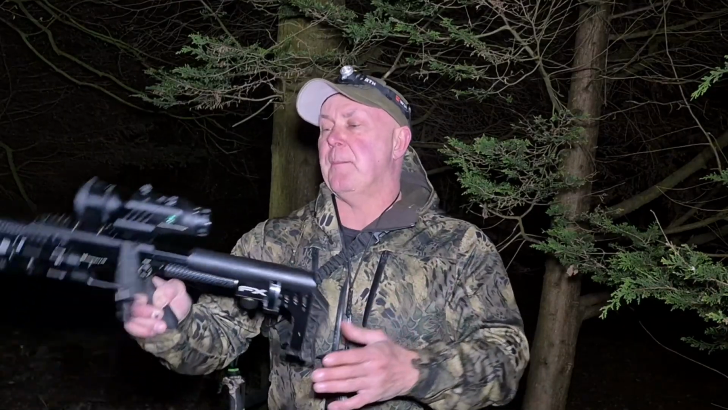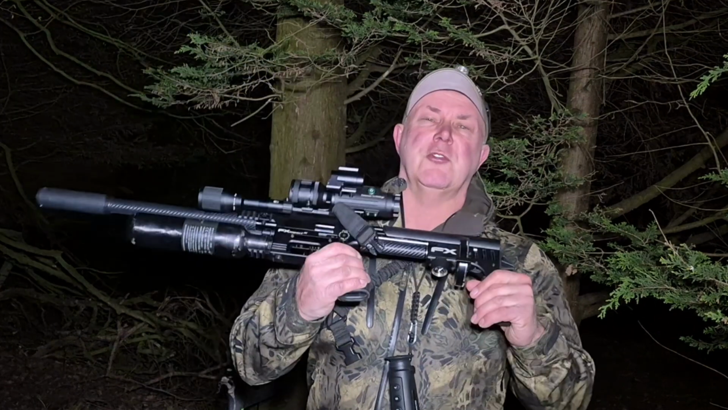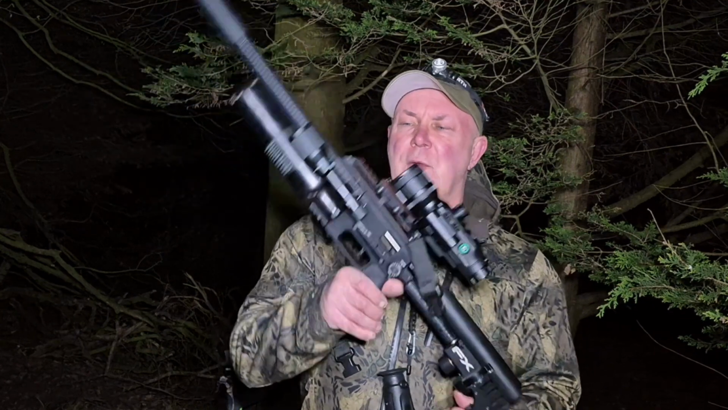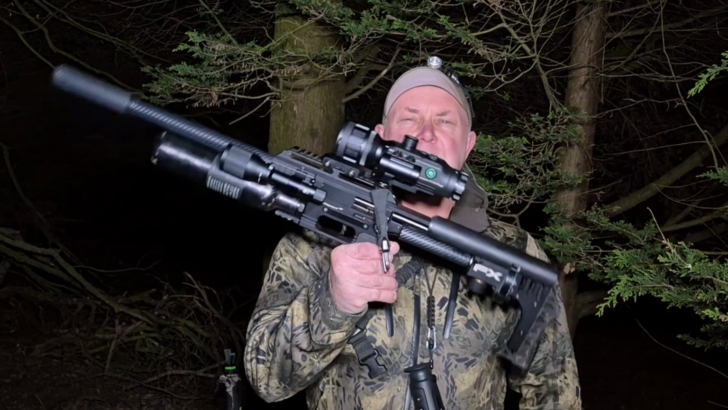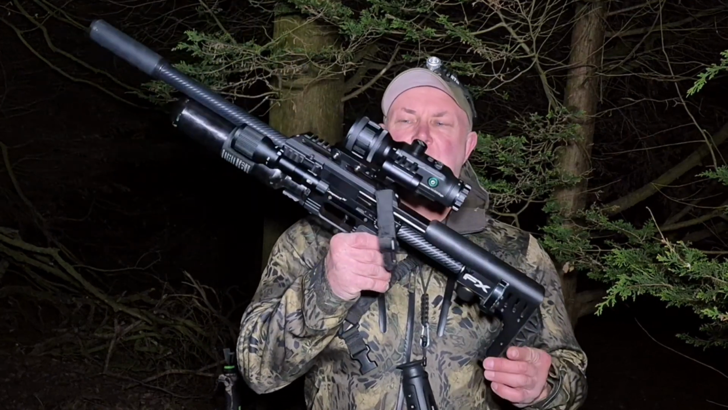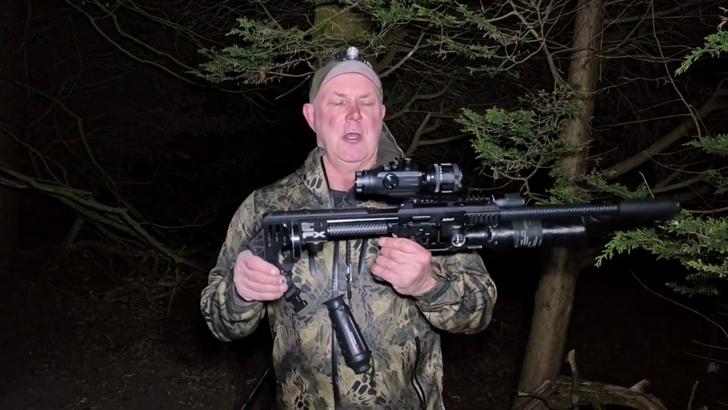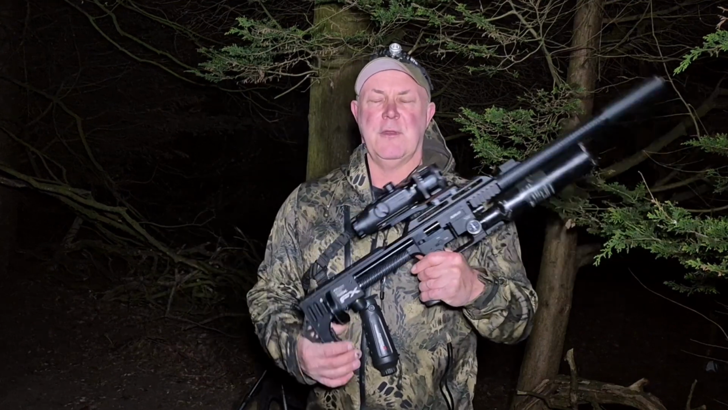But I just want to say my setup as well. My FX Impact Mark II, .22 calibre, sub 12 foot-pound little rifle, has done really well. Especially the NV500 digital day and night scope. Absolutely love this scope, you know. And I will leave a link in the description, all the bit of kit I've got for this shoot.